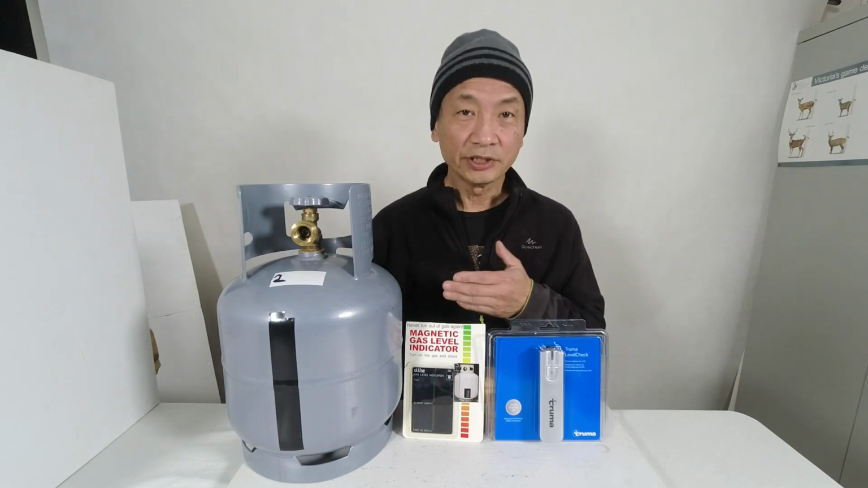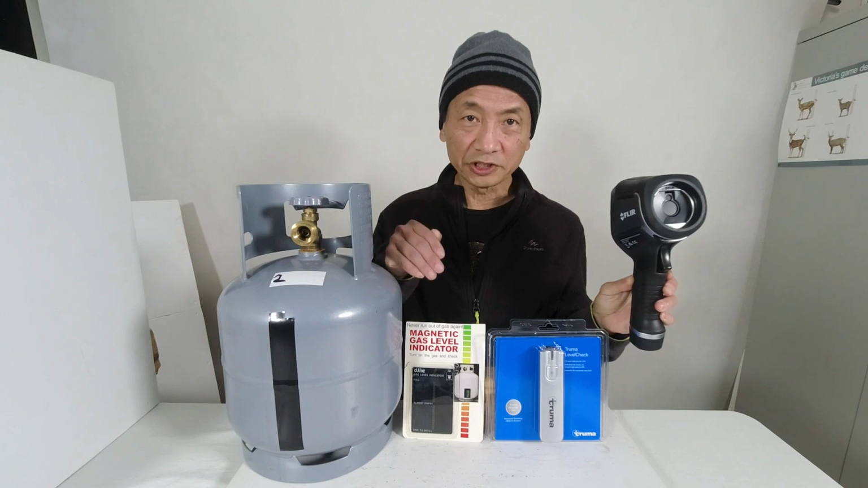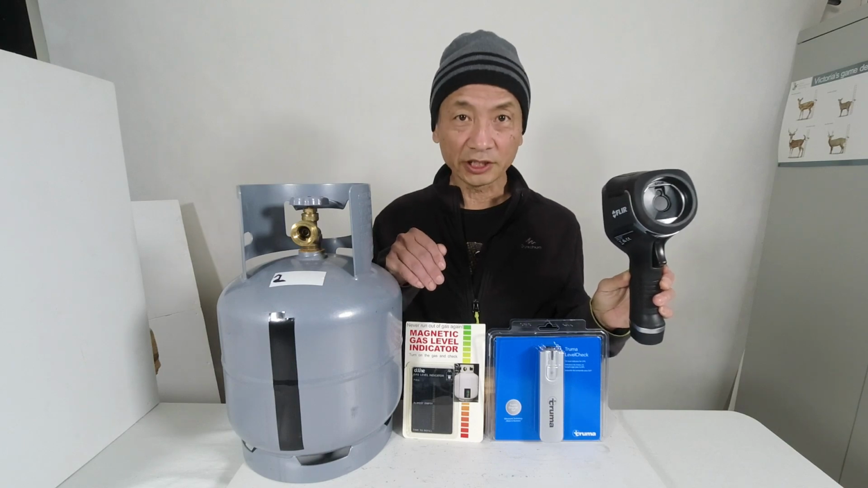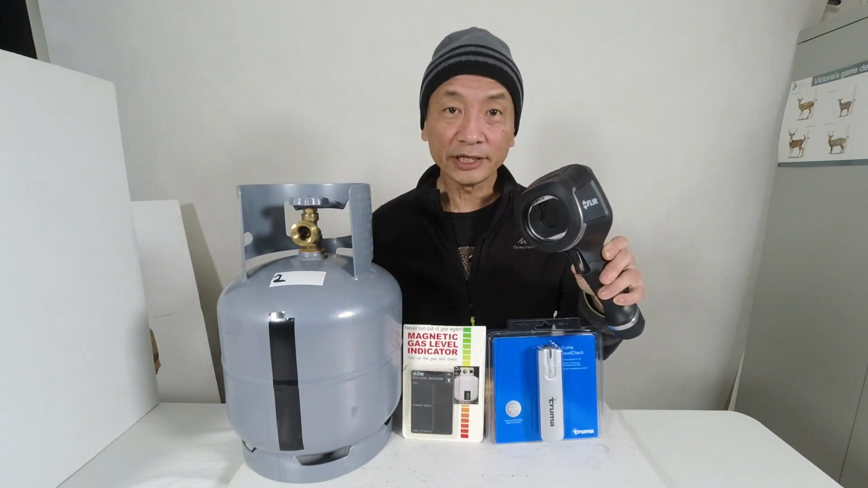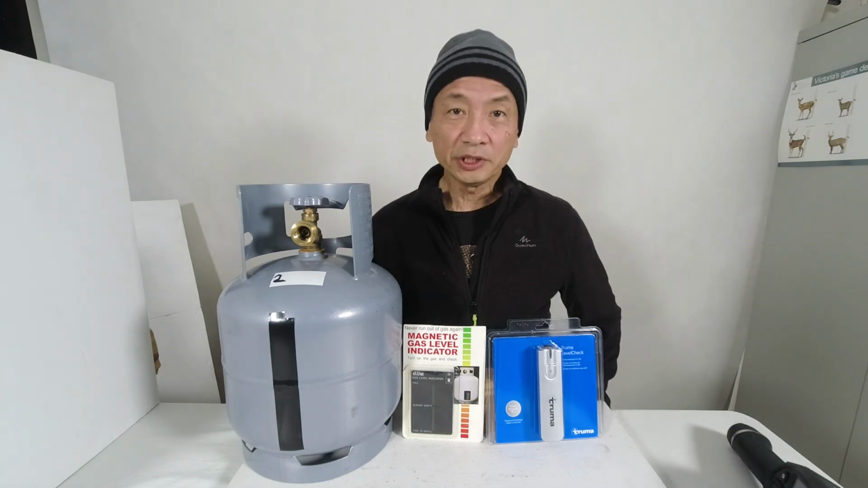In this video, I will demonstrate the use of these two products on this gas cylinder, and I'll also explain the limitations of this temperature sensing level checker. And to do that, I will use my industrial grade FLIR E8 thermal camera. So join me in this video as I carry out this demonstration.